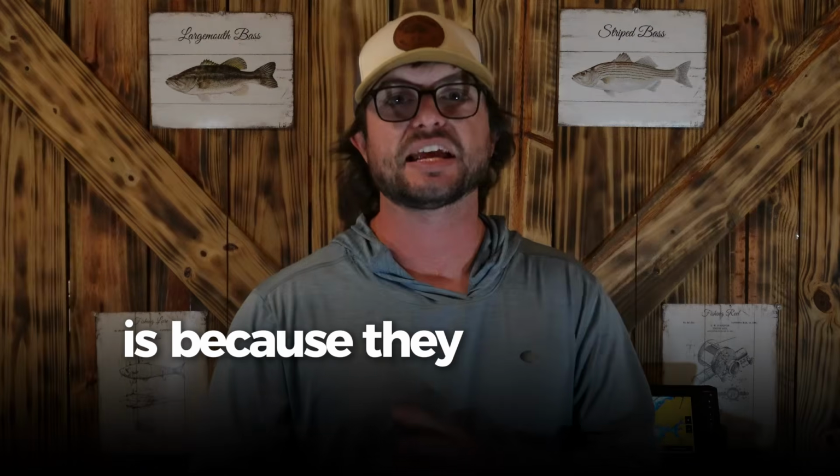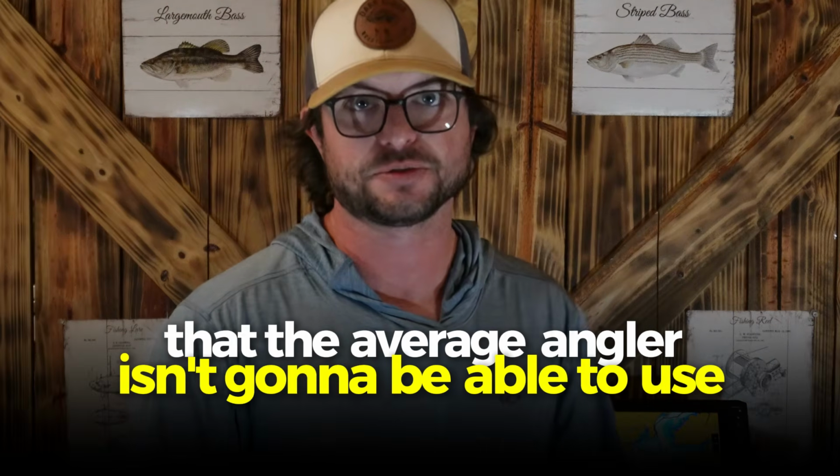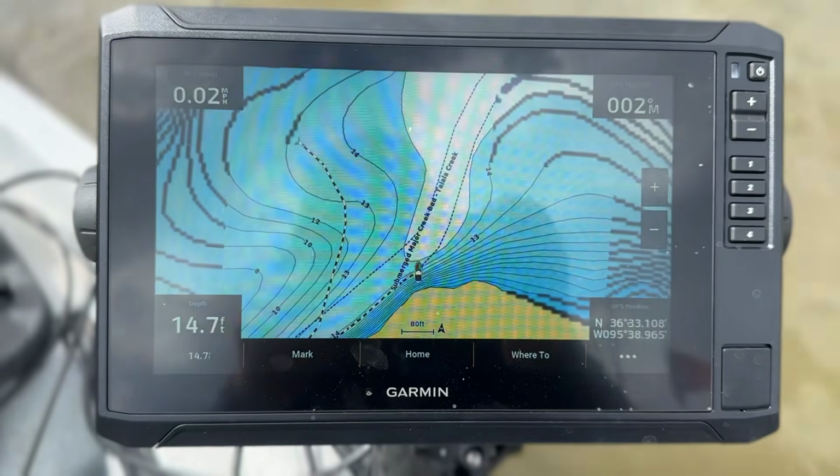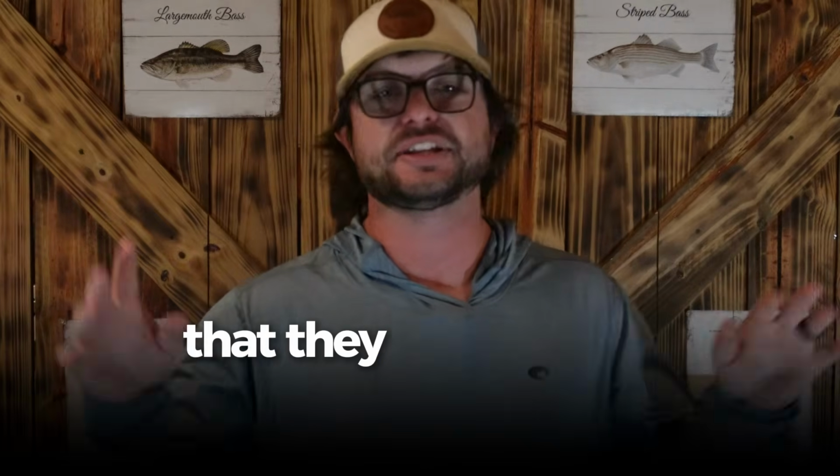Now one reason why I think they can keep the price lower than I would expect it to be at is because they don't try to cram a bunch of features that the average angler isn't gonna be able to use. So what I mean by that is it has all the features that you need to help you find fish, but it doesn't have every feature that they could think of crammed into it, which is why it's about the middle of the road in terms of price and amount of features offered by Garmin.